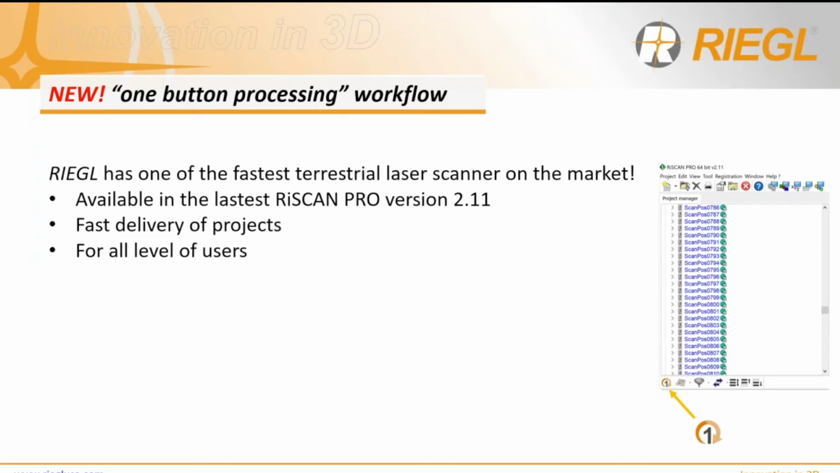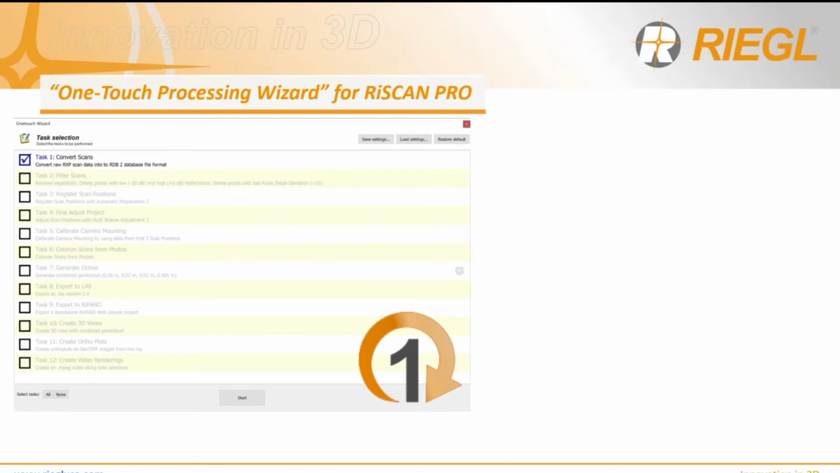And this tool, this new wizard, is really for all levels of users, whether you're a beginner or an advanced user where you make use of survey control and you're scanning up to 500 to 1,000 scan positions. Now you can check everything. Start the processing wizard and go take a break or move on to different tasks so that you can let this thing process in the background. It really takes the user interference out of it, and then again takes a lot of errors out of it too as well. Let's go ahead and take a closer look at this one-touch processing wizard.